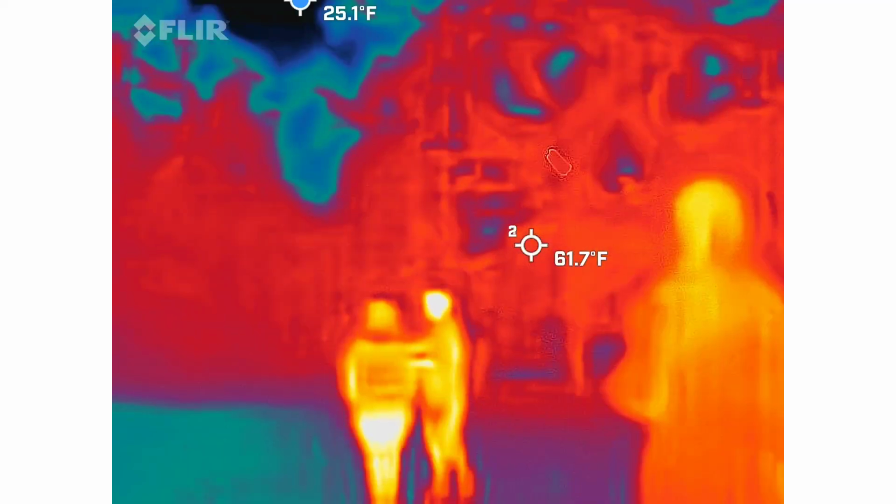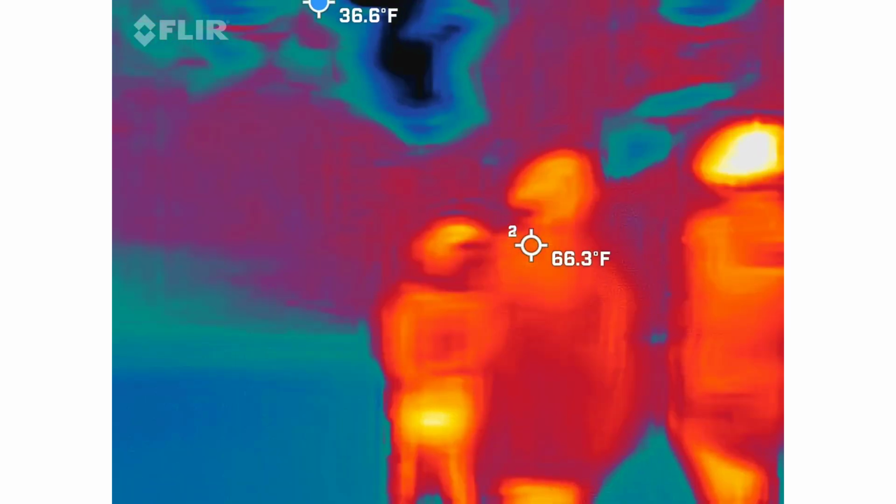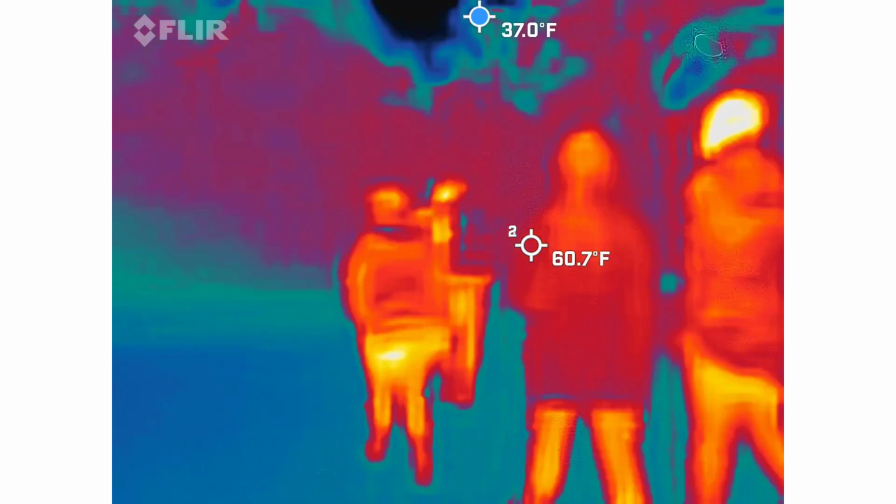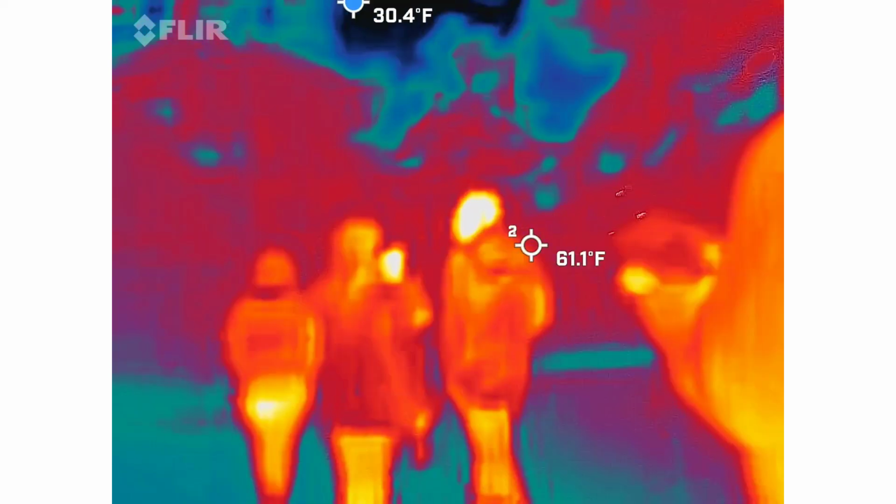If anybody's a picture taker of stars, it doesn't get any clearer than Orion's belt. It's actually clear. It's cool. This guy's perfectly clear.